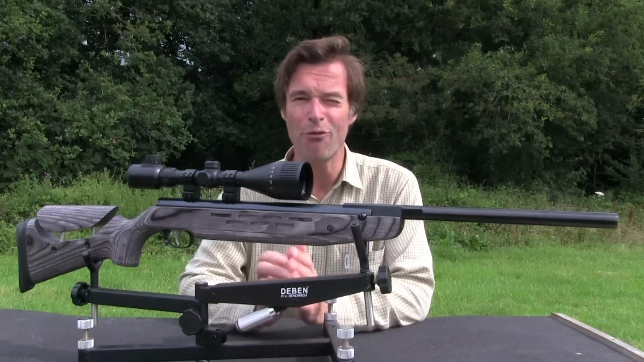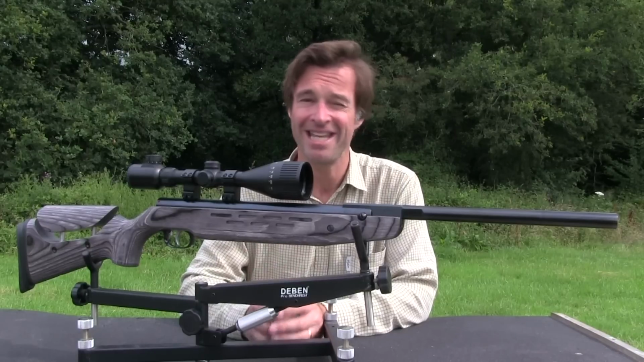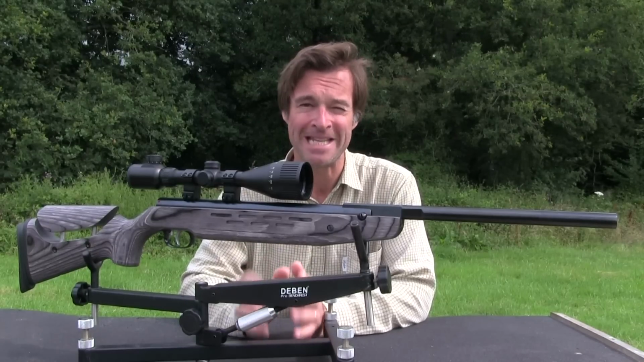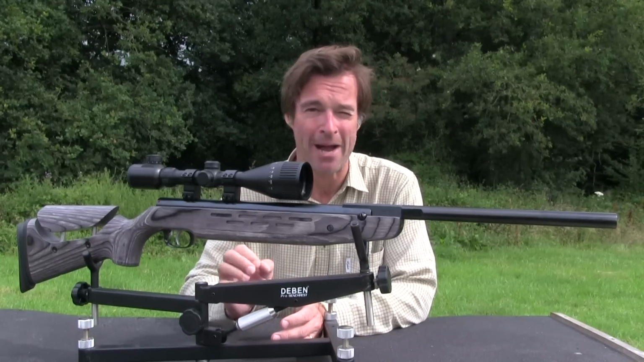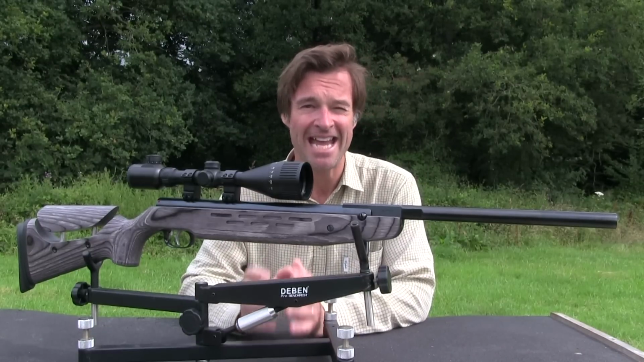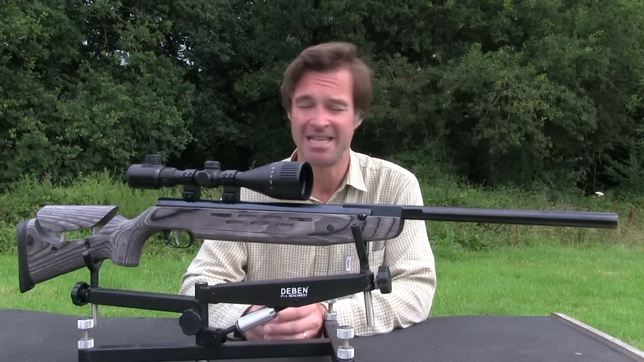Spring-powered airguns often get overlooked these days, but if you opt for a good one, they can outshoot a lot of PCPs. Now this is a very fine break barrel springer. It's the Weihrauch HW98 in its new grey laminate guise.